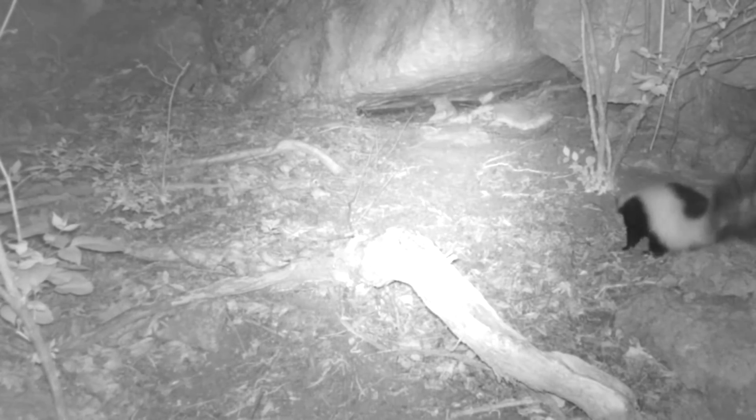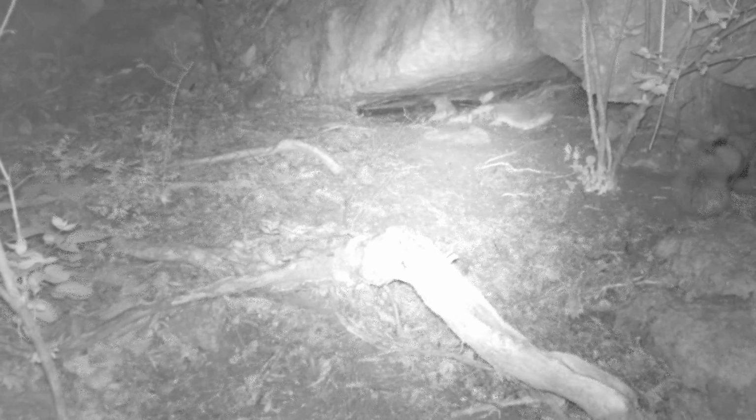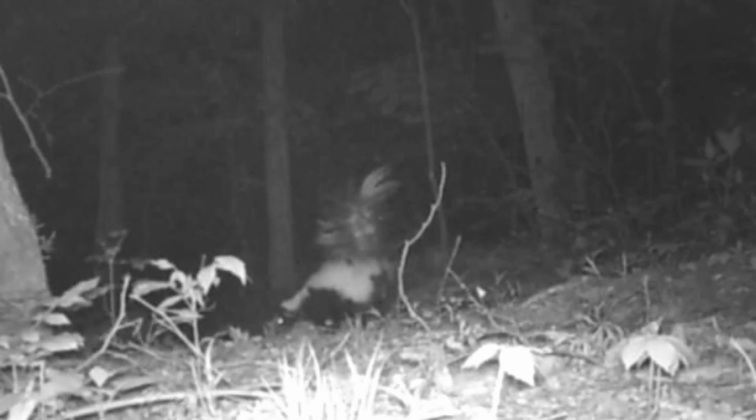There's old Spike. And there's Splash, following him around. Not much more going on at the rock. Out on the trail, old Spike's moving down it.